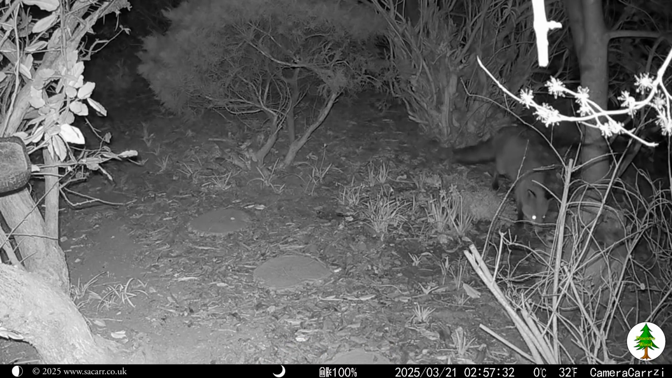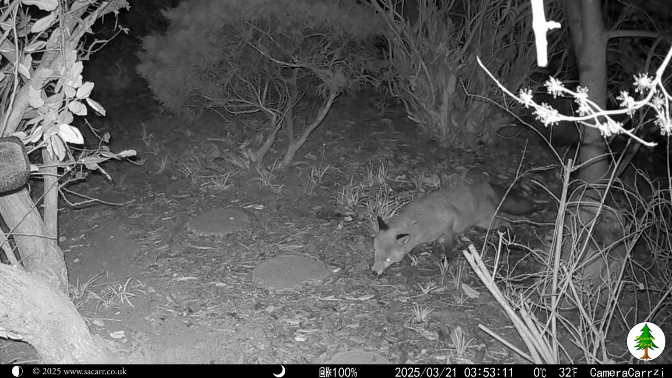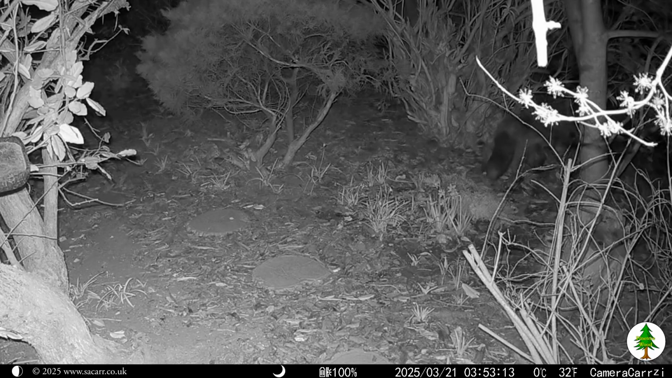The first capture on the 21st was a fox at 3 a.m. This is a different fox to the one we've seen before. It looks quite young, has darker ears, and was much more nervous. I think there are 3 foxes that visit the garden. A friend pointed out that one may be a female that's pregnant.